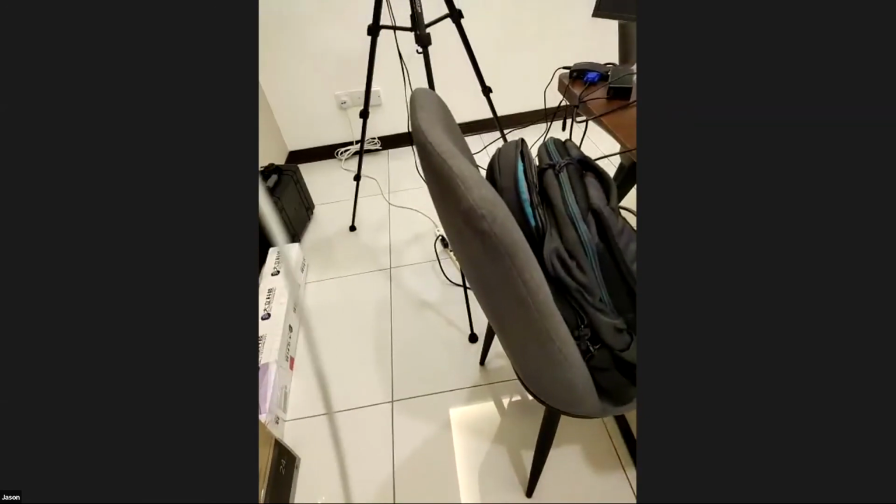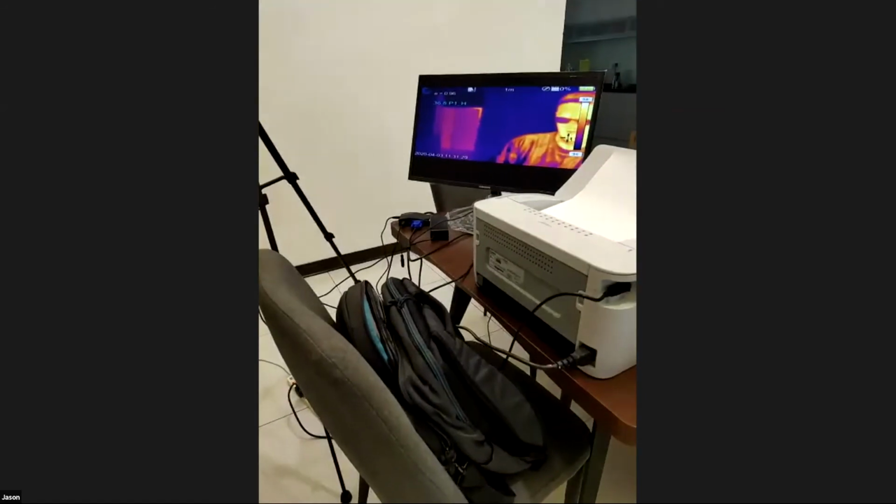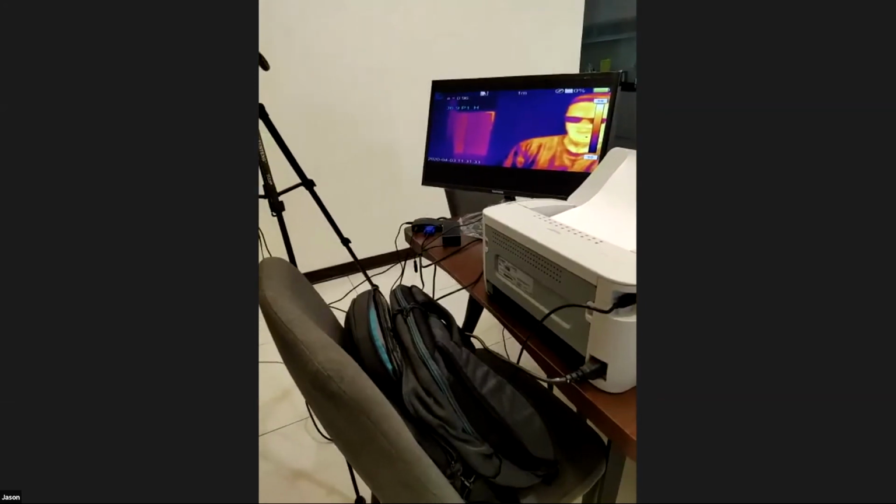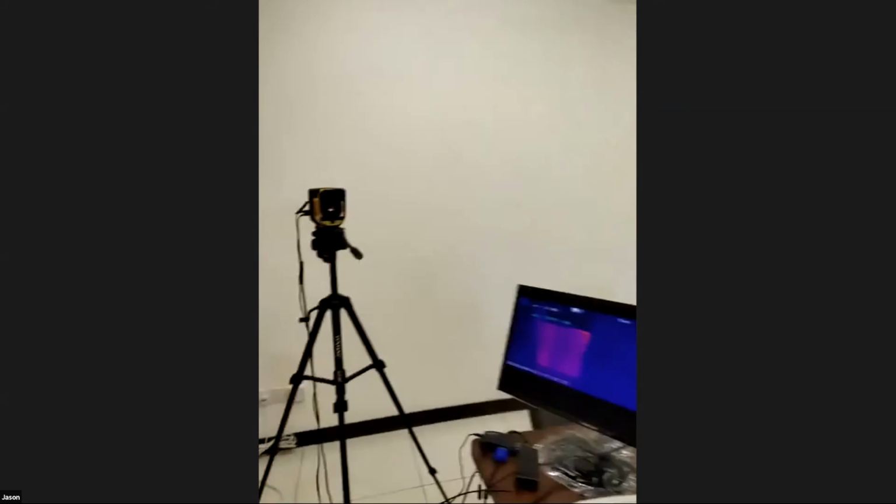And now it's detecting my phone. It's detecting my temperature now, 36.8, 36.9. If I raise up my phone, see, now it's detecting my phone.